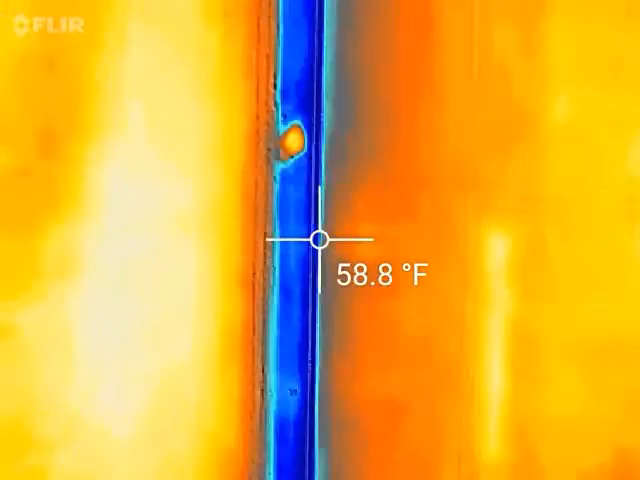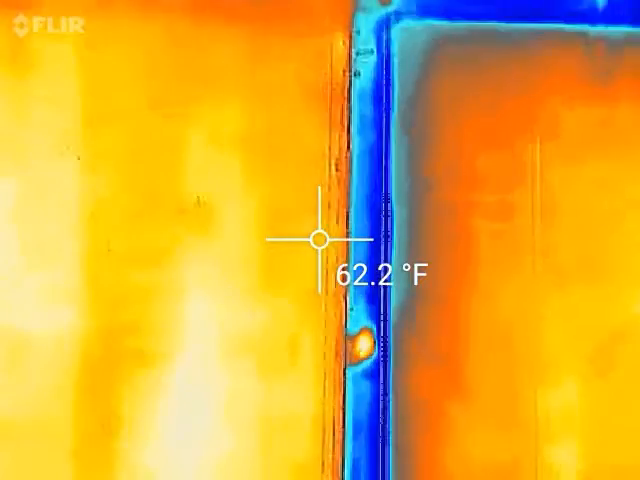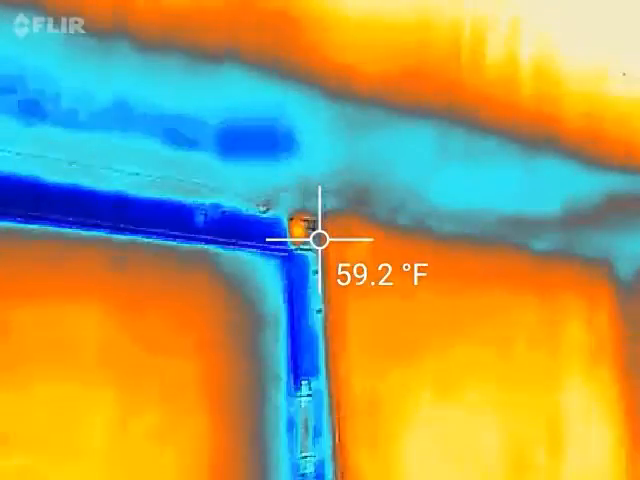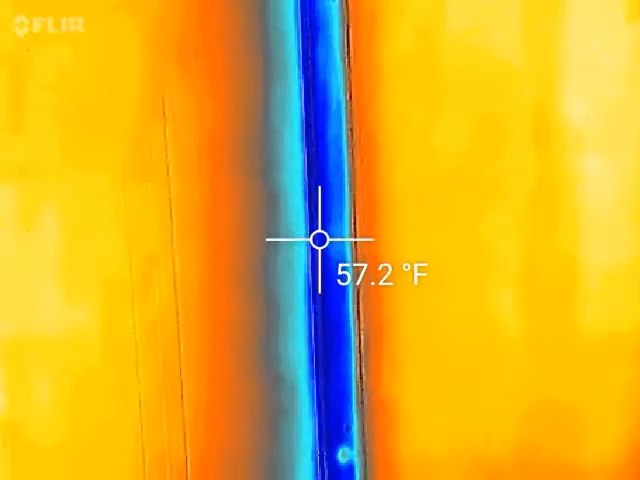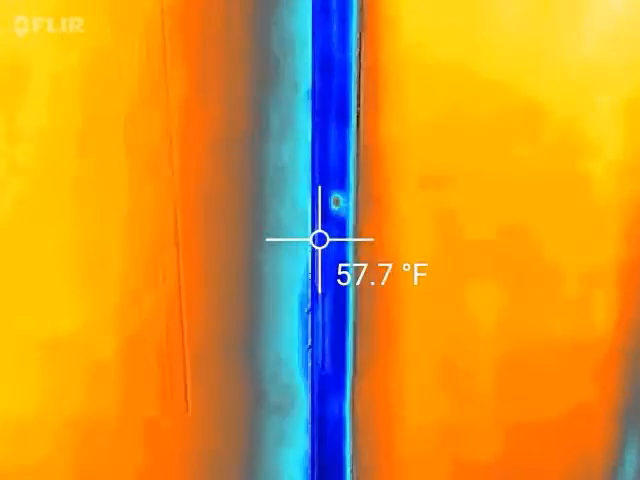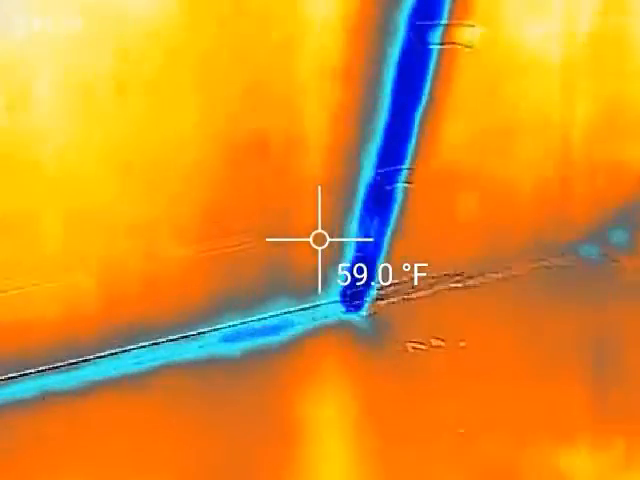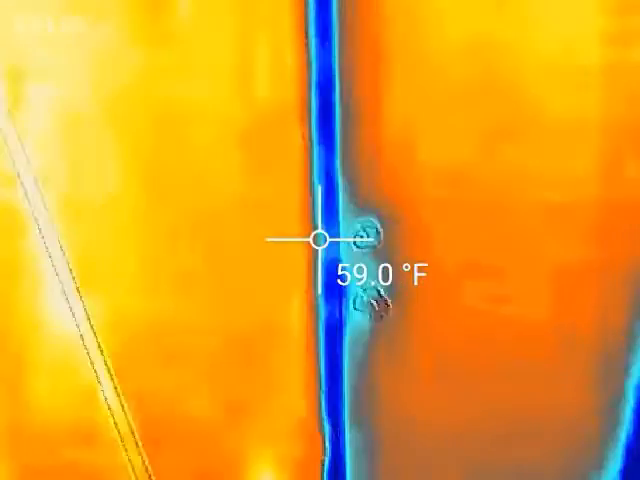Oh, there's one. Kind of fills behind the trim there. Yeah, you can see it's a little bit warmer. Yeah, there's another one. Maybe it's just the temperature of the foam because it's curing. I don't know. I'll know more tomorrow when it sits overnight. But I'll try to seal this all off, and then once I level off the foam, I'll put the trim up and then caulk it. So there won't be any airflow, at least.